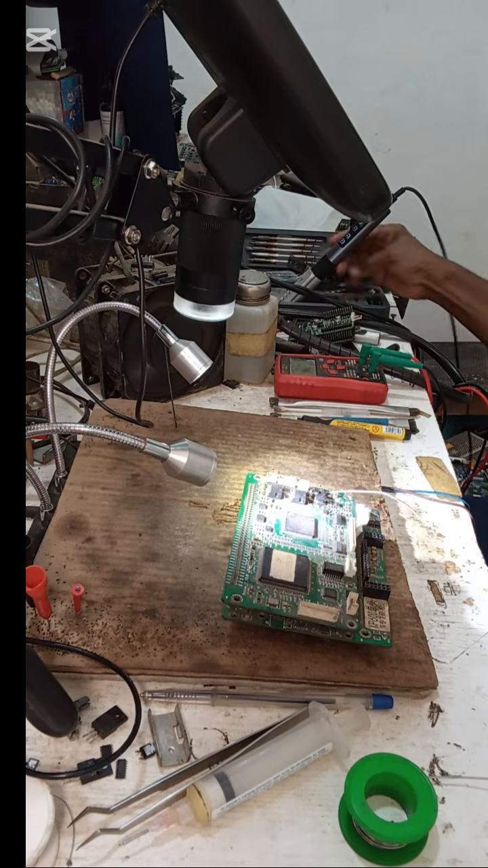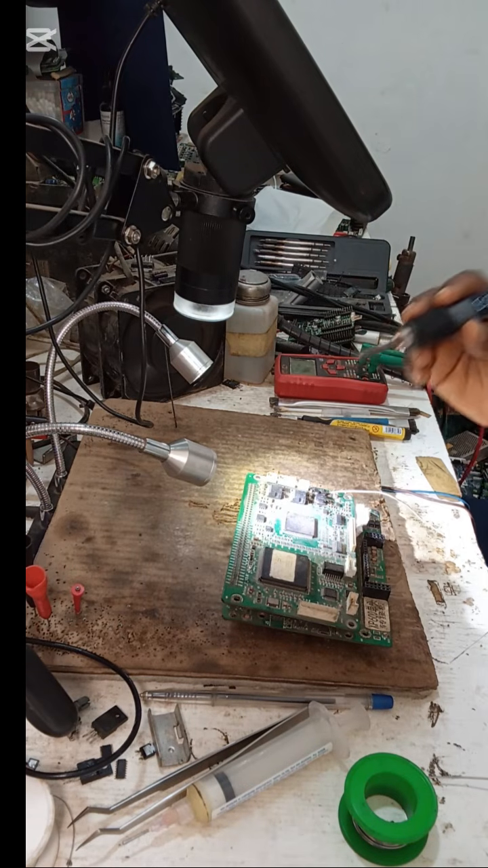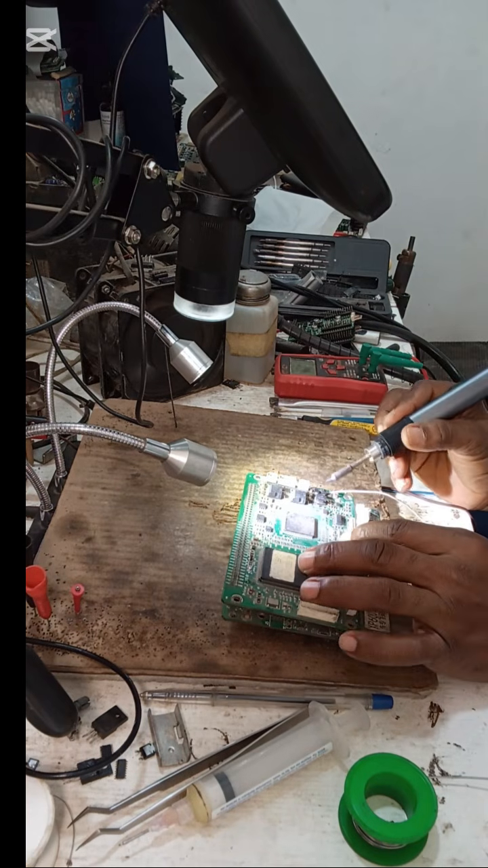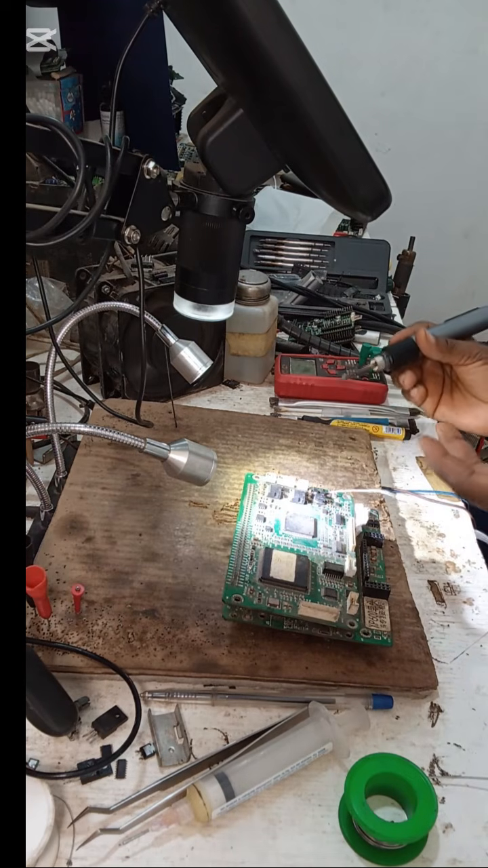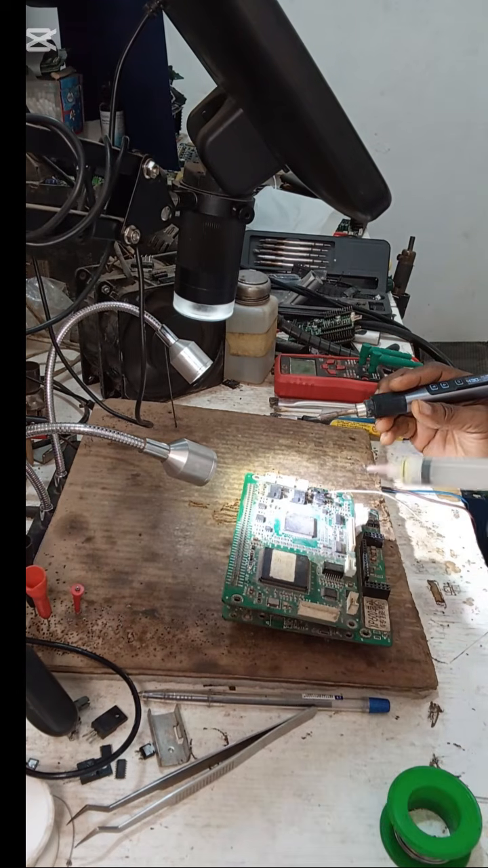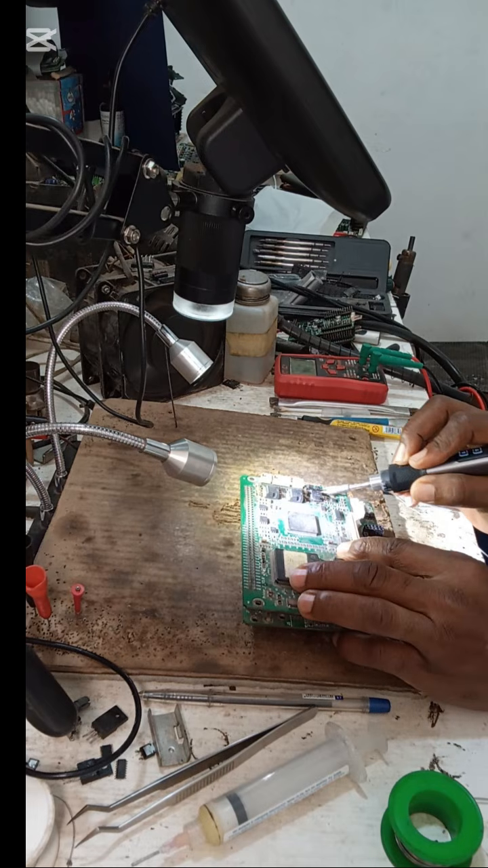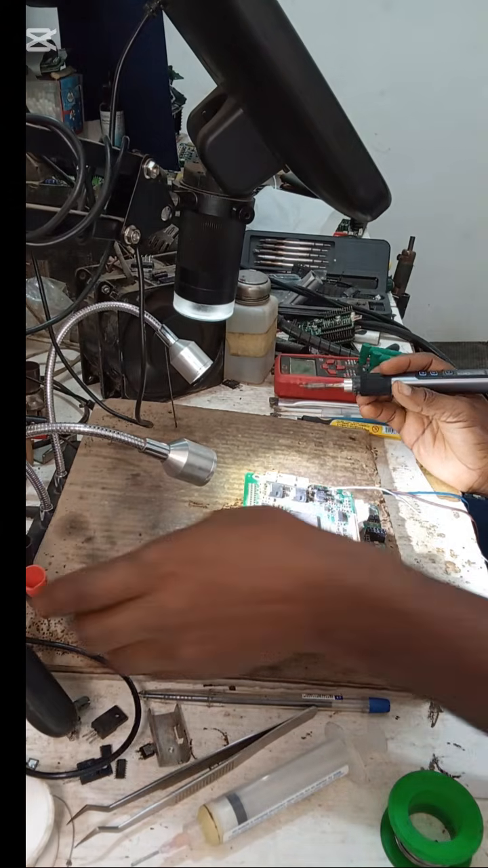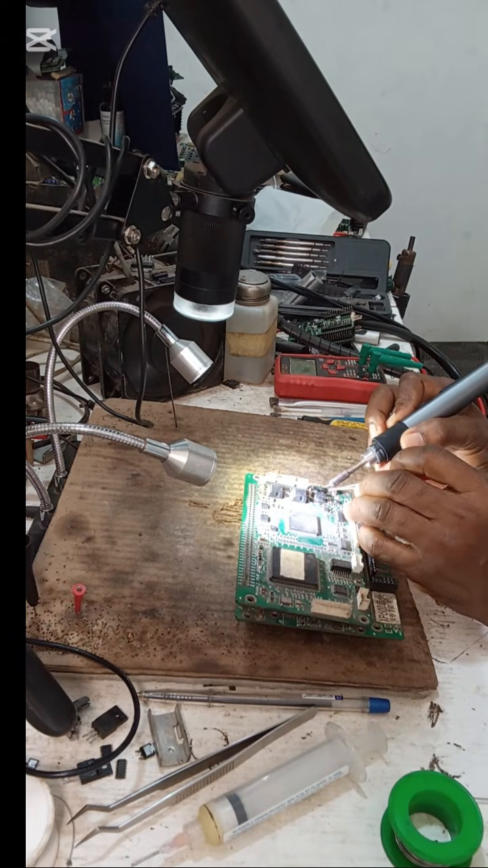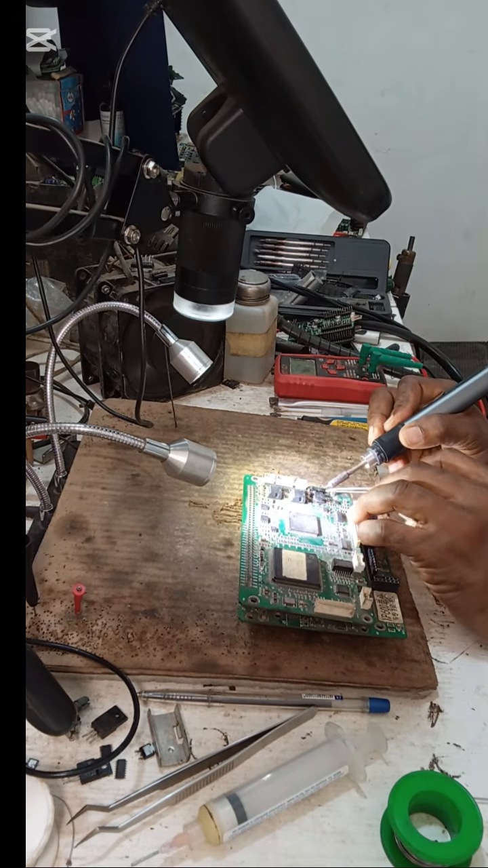Let me remove the component. This is my soldering iron, a very wonderful one. The power is disconnected already. So let me apply Amtech Flux, one of the best fluxes in the market. They didn't pay me for the advert, but I'm only telling the truth about the product. Amtech Flux is one of the best in this field.